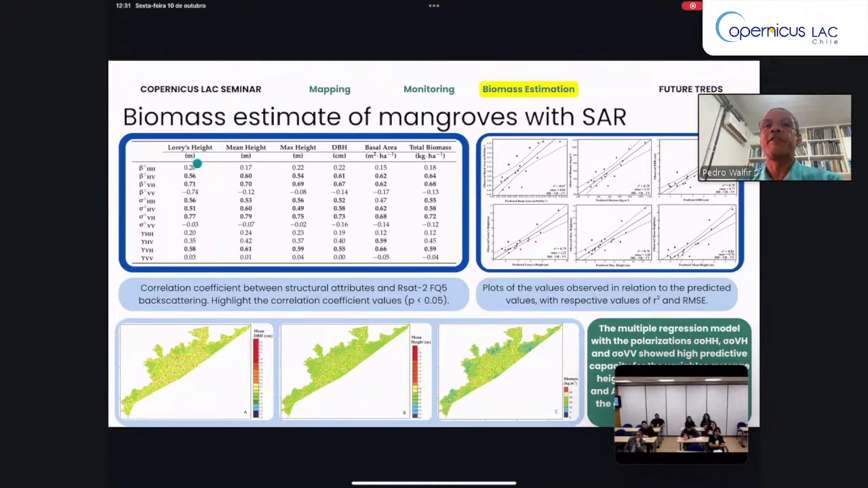to observe what's the best parameter to be correlated to the structural vegetation parameters measured in the field. So observe we have in bold the better correlation between SAR backscattering and vegetation structure.